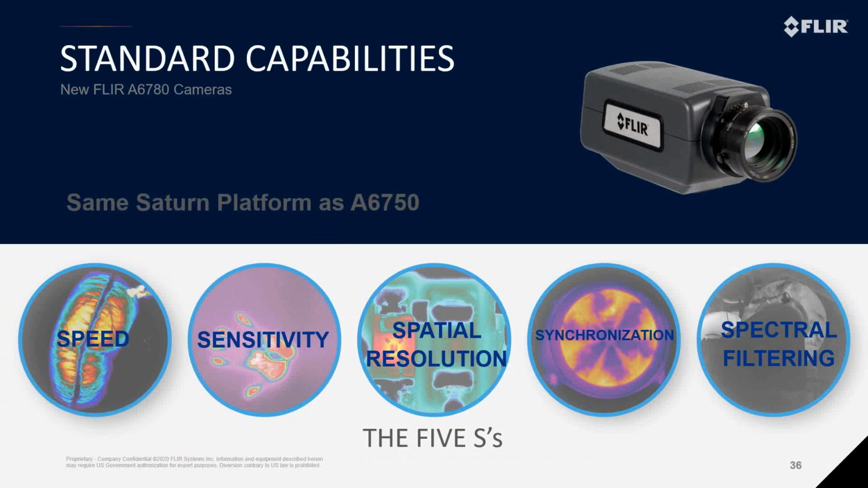The fourth is synchronization and triggering, so you can record the exact data you need when you need it. And the last S of the 5 S's is spectral filtering, so you can see what you need or want to see, or maybe see what you don't want to see within your application. So we always refer to this as the 5 S's for the cooled camera systems.